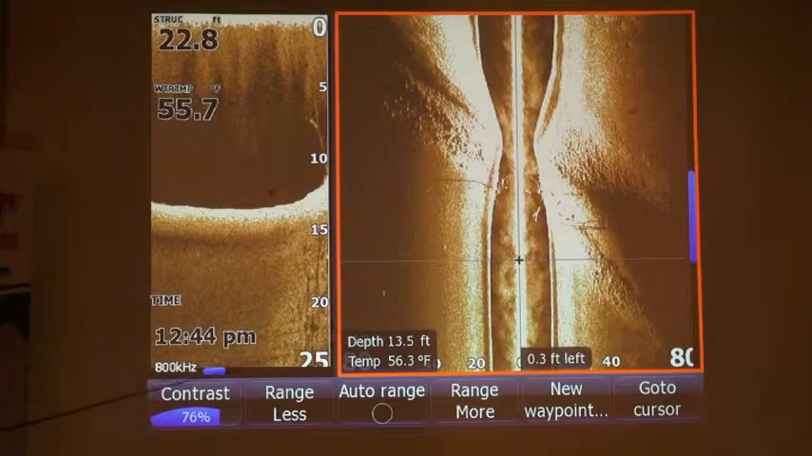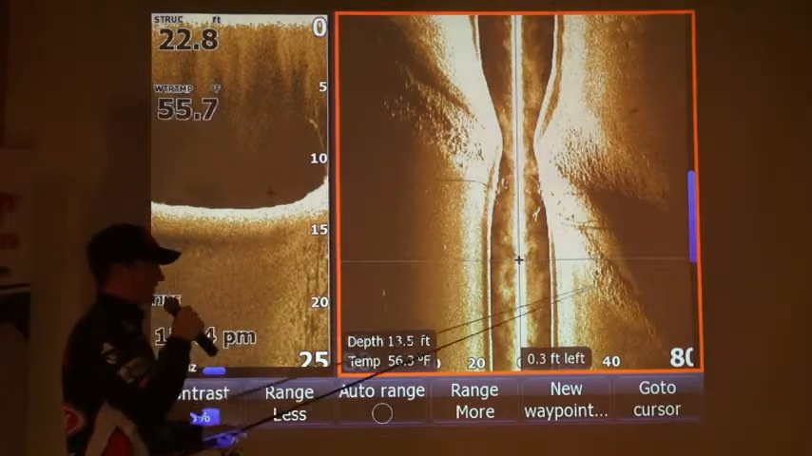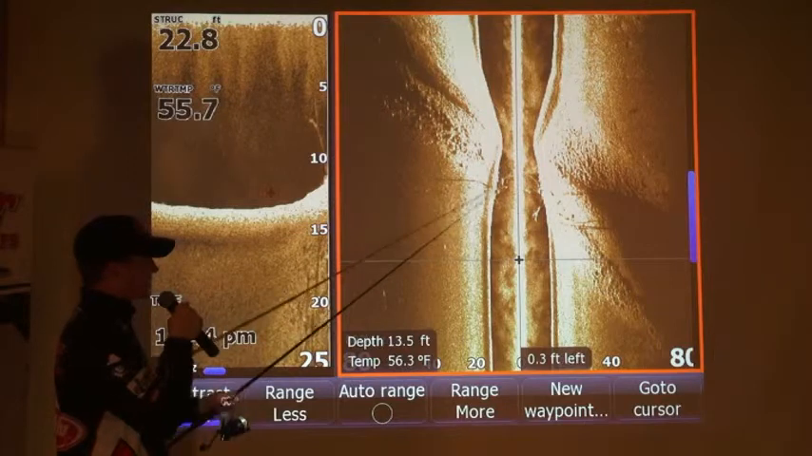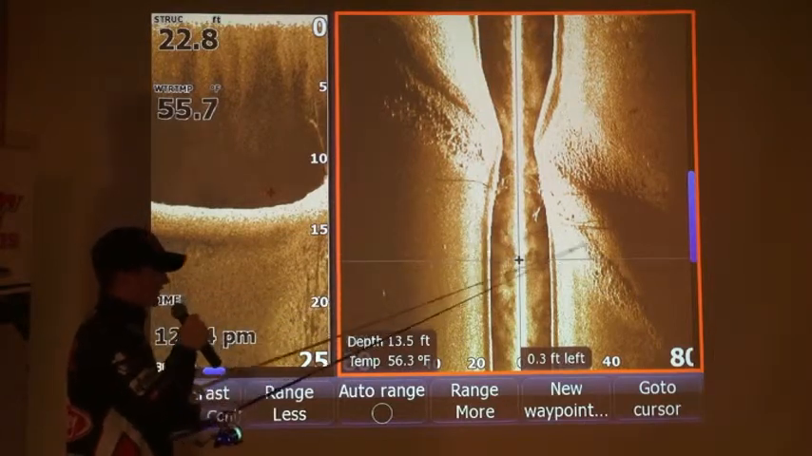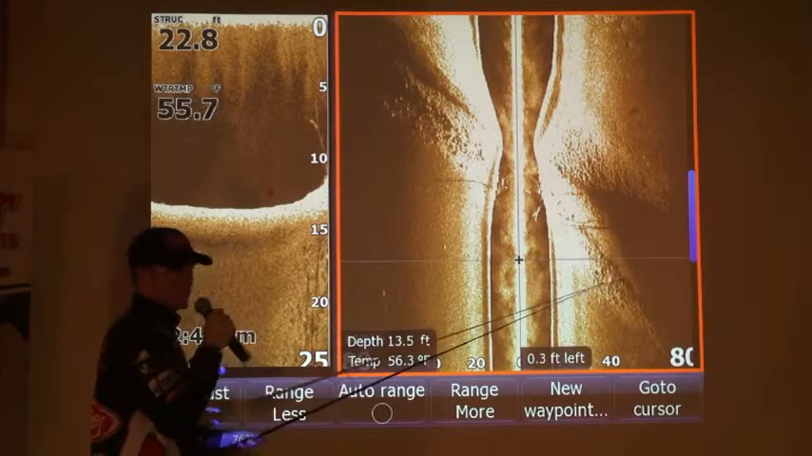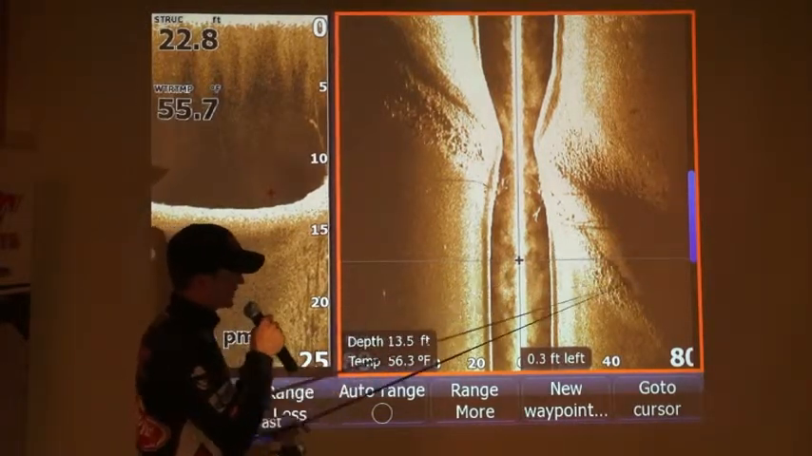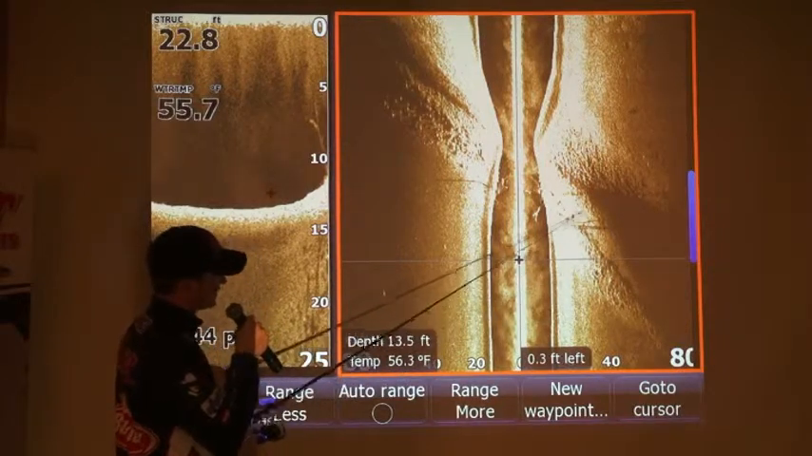Now this is a great picture of Devil's Lake, a great example of a road that's down there. So I went over a little crooked here. I didn't go 90 degrees to it. What I can see over here off to the right-hand side of the boat is this basically riprap area that's on the side of the road. I can't see it on the other side because it goes down. It creates a big shadow, but I can see the smooth area on top of it here.